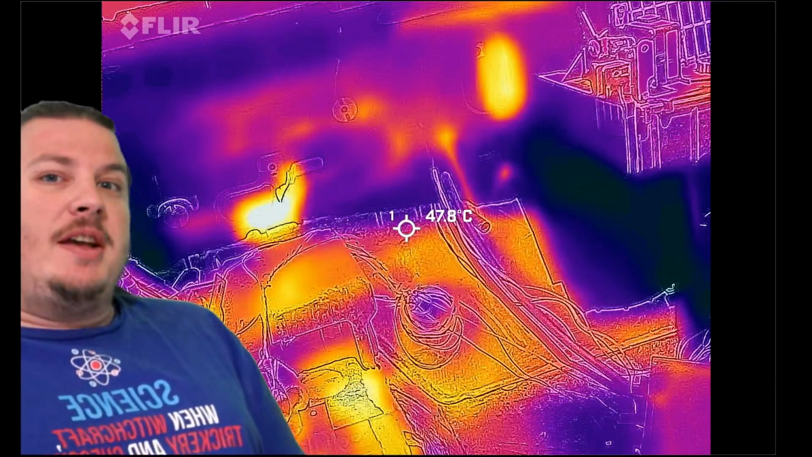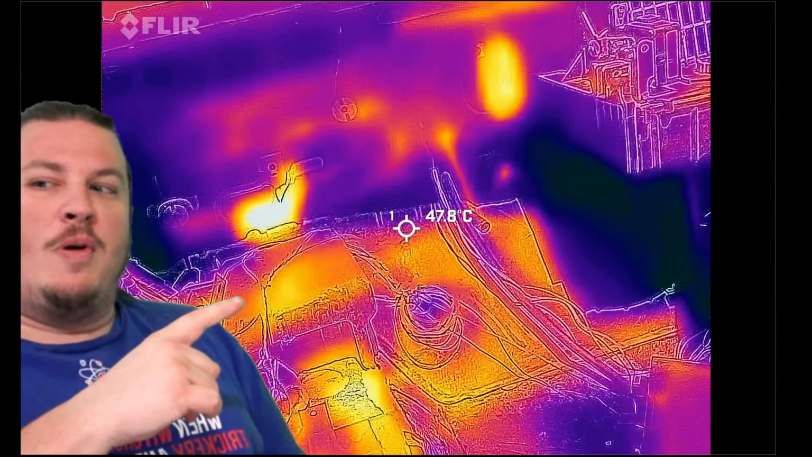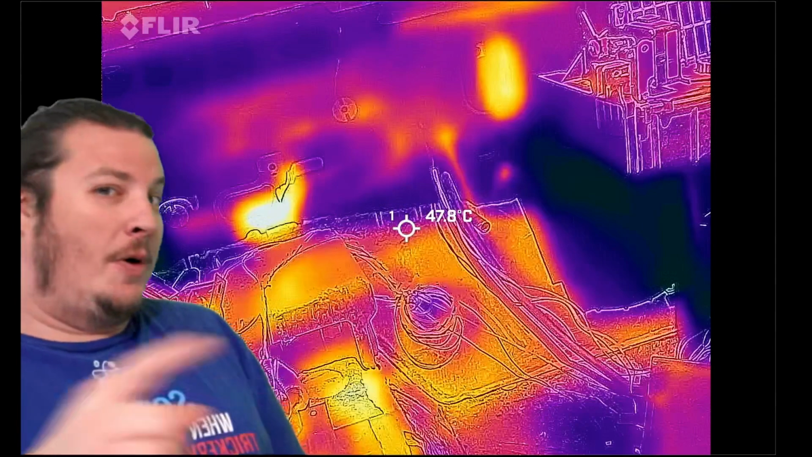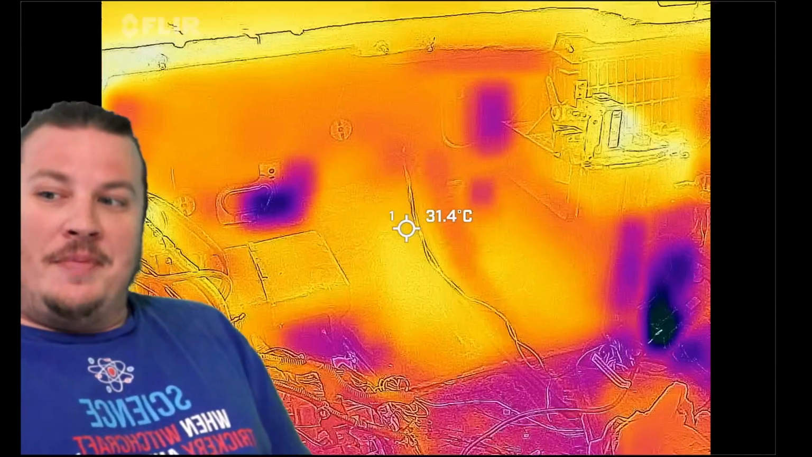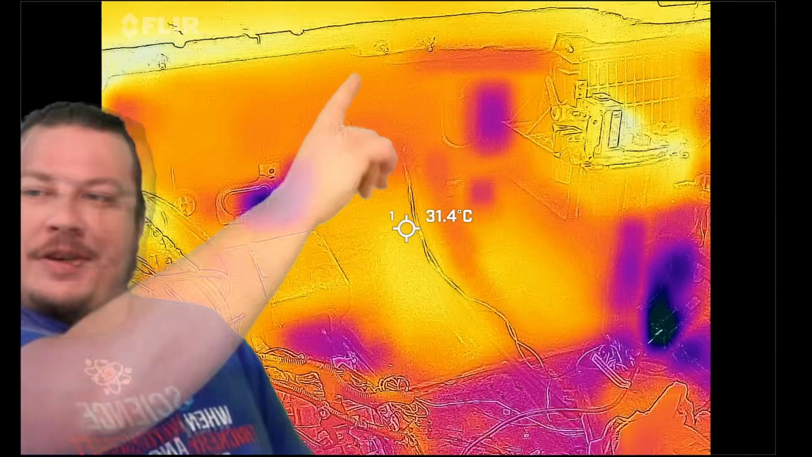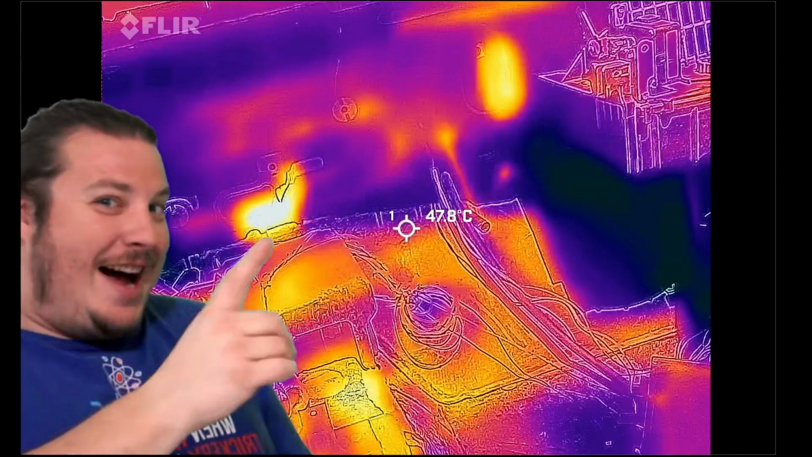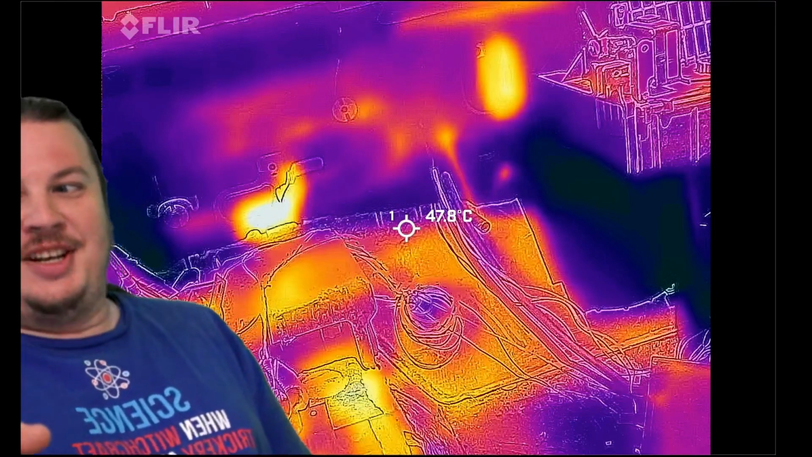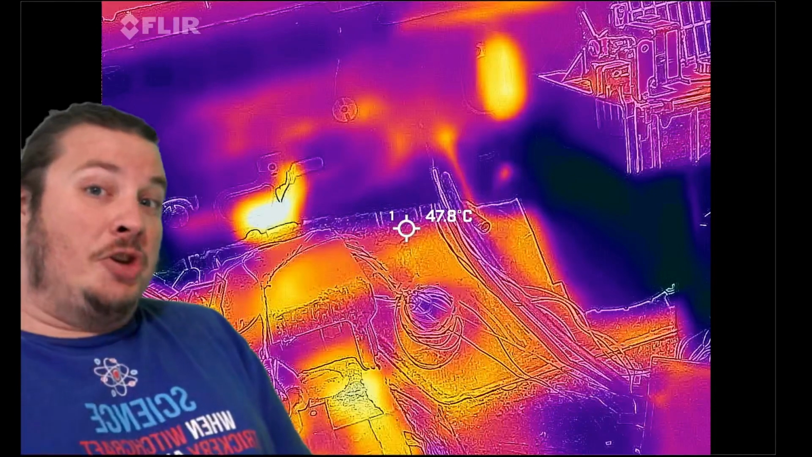Just for comparison's sake, here's a baseline image after driving for a while. It almost looks like I'm just inverting the colors on the image, but that's not what's happening. I'm going from one image to the next, and you can see this seam up at the top. It moves. It's not inverting the colors. That is actual thermal energy that we are seeing as the difference between the baseline and driving around.